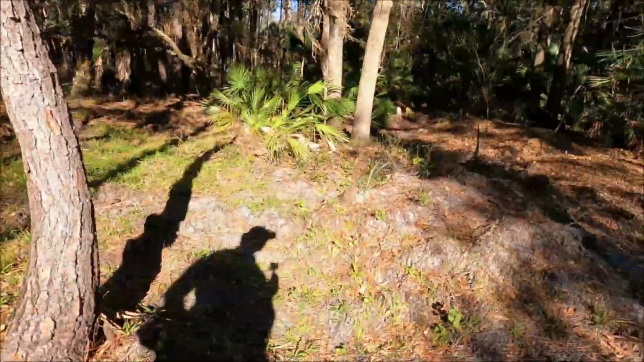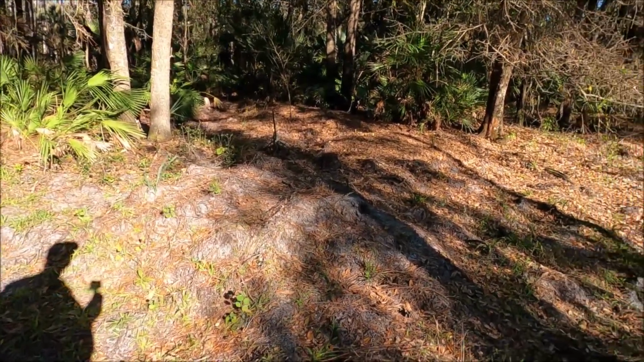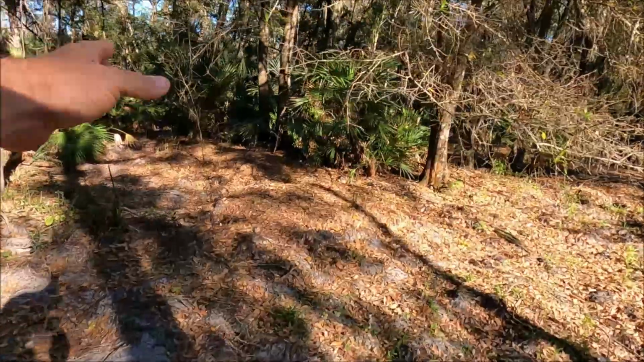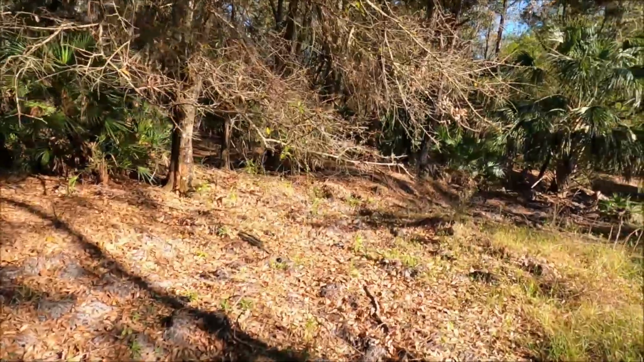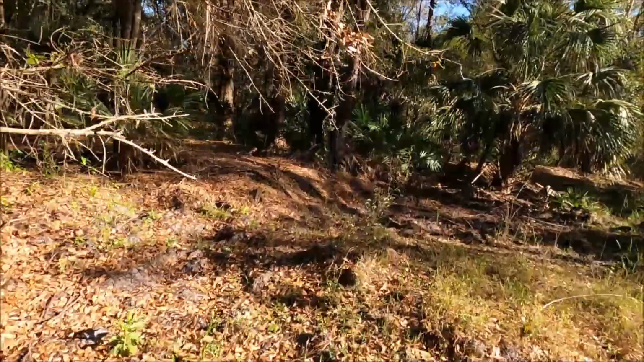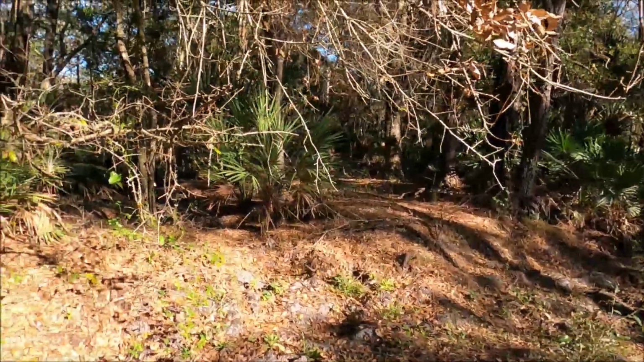So you see a little bit of fresh hog rootings. I did notice a lot of the animals are going this way here, and a lot of them are going up through that little trail right there. So we'll go walk it around a little bit, see if there's an alternative.